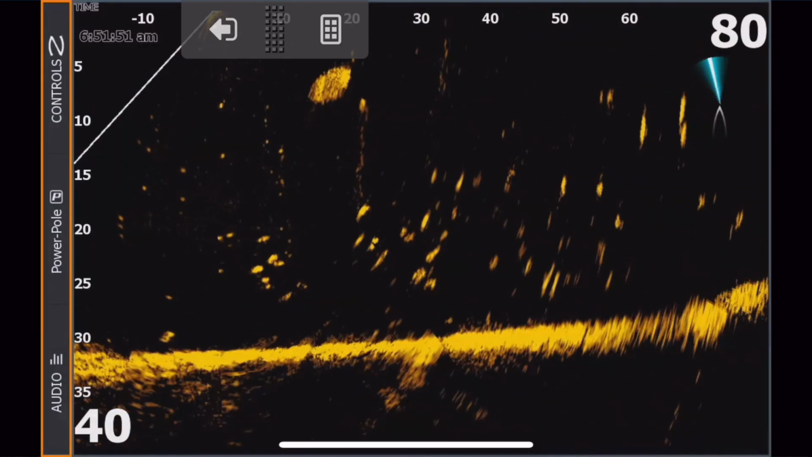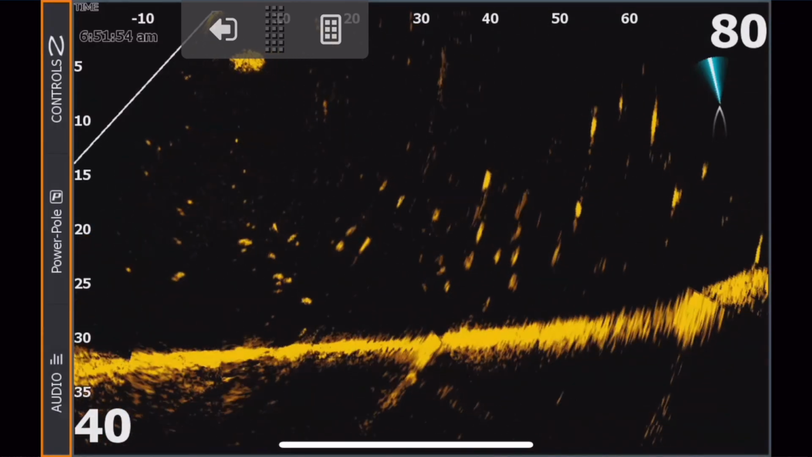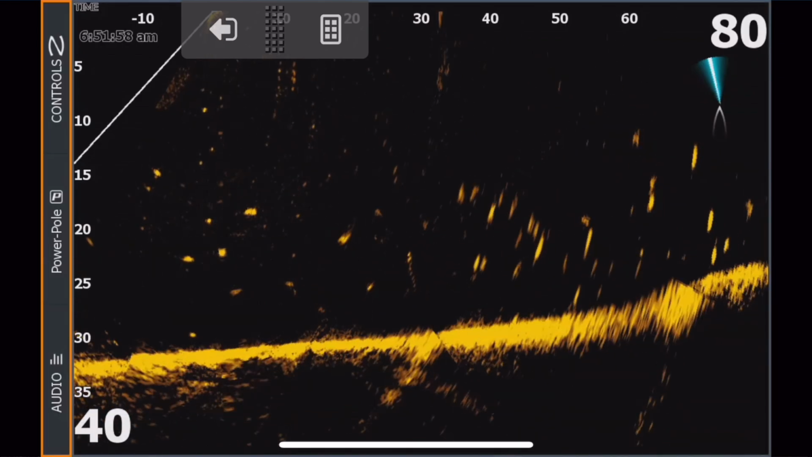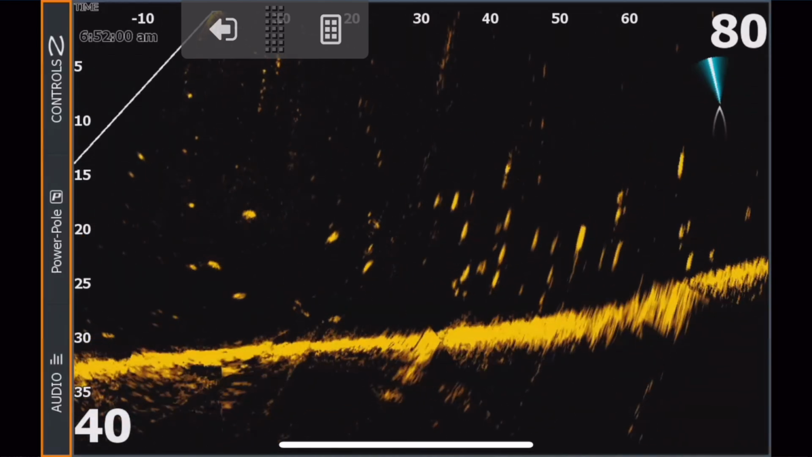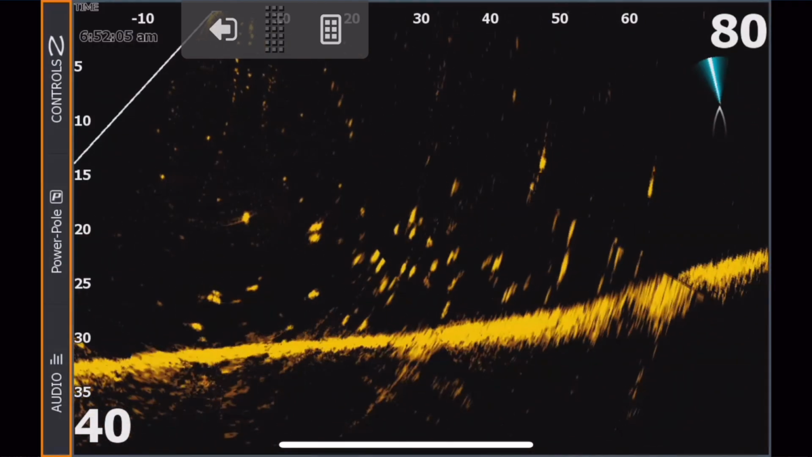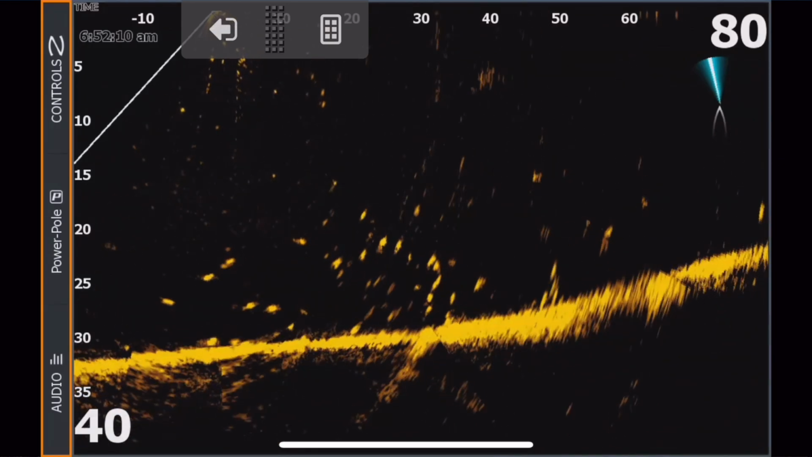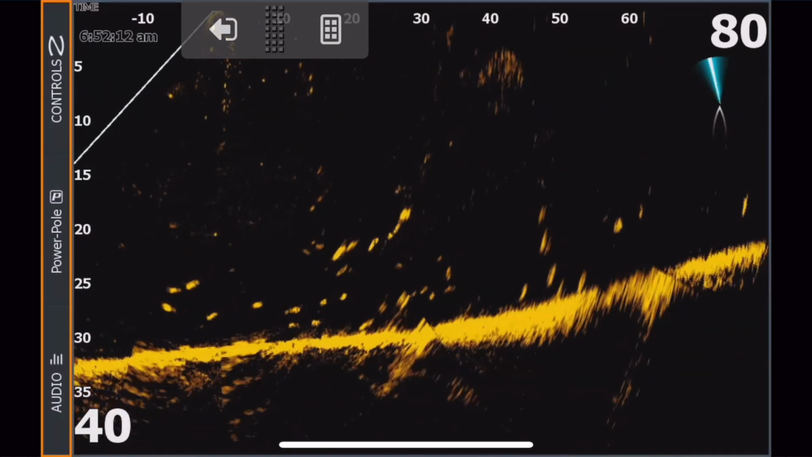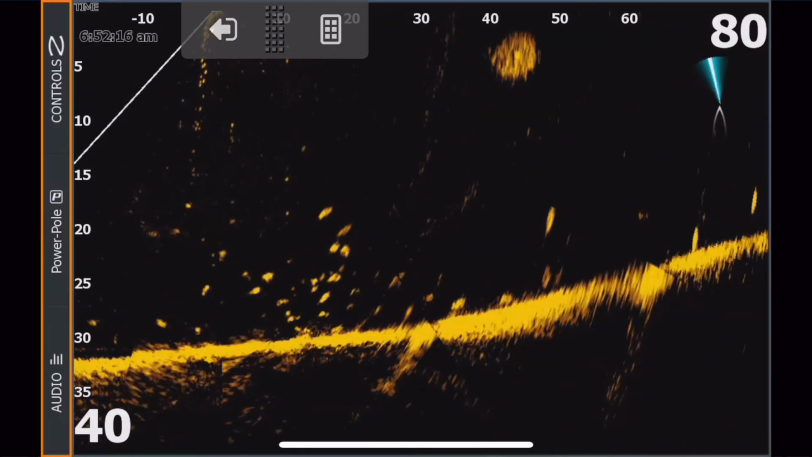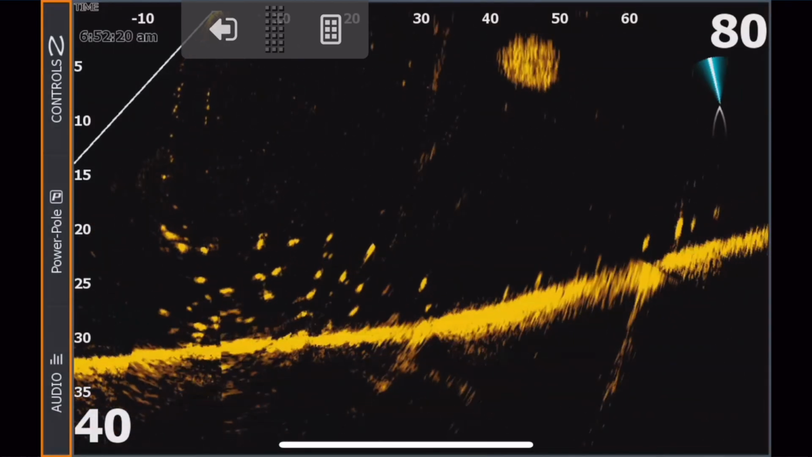As you can see from the active target view, you'll see my bait going up and down, and the fish are darting at it and missing it. I caught one fish on this, but it's pretty crazy because when you lift, they chase it. When it falls, they all dart away. So maybe if I drop something down there and reel it through them real fast, maybe they'd come and eat it.